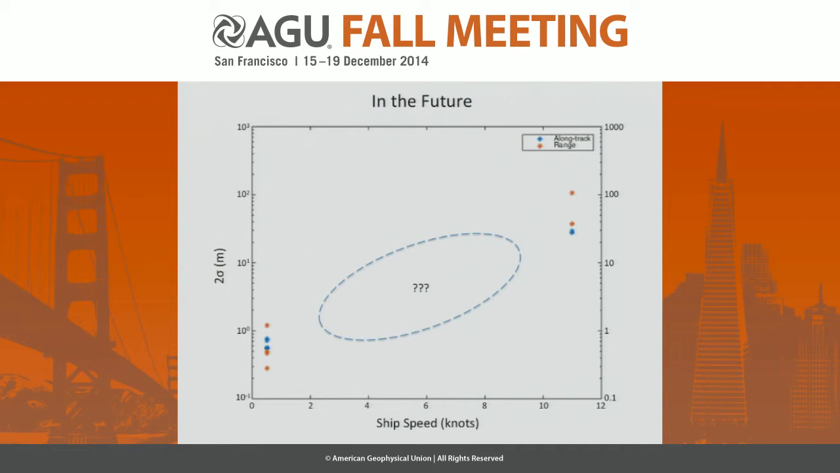Yes, go ahead. So you're showing kind of variability in the along track spacing, ship speed here.